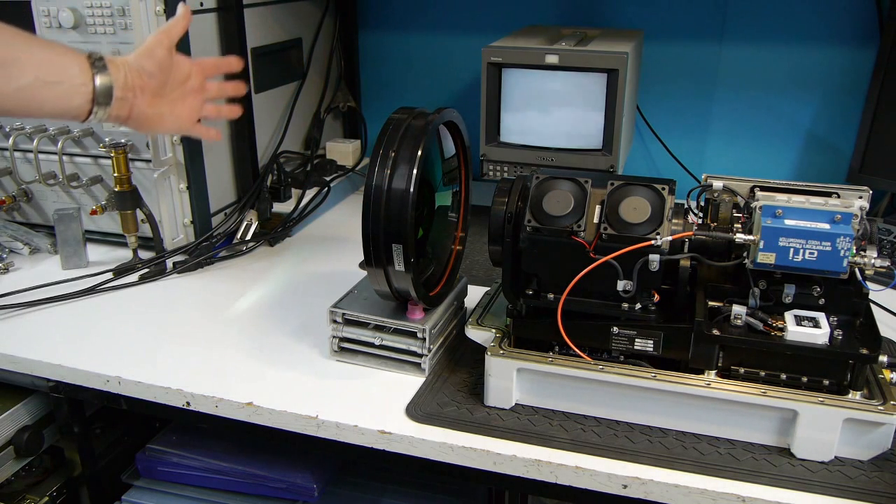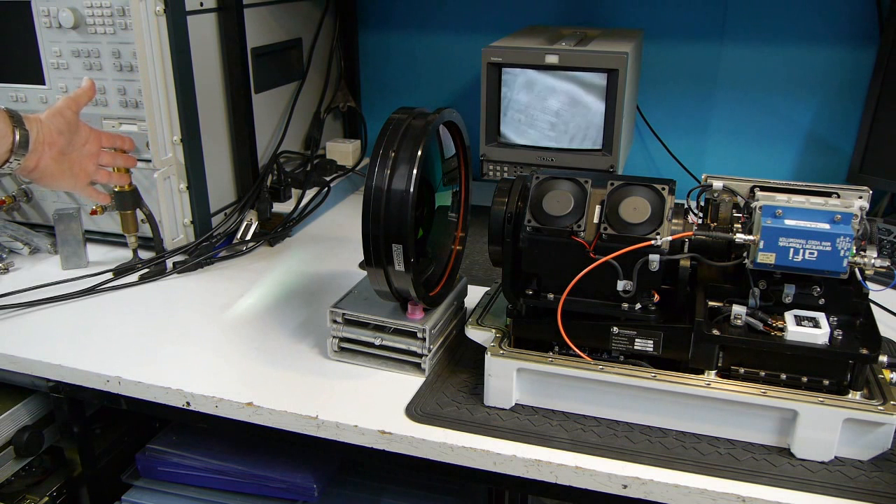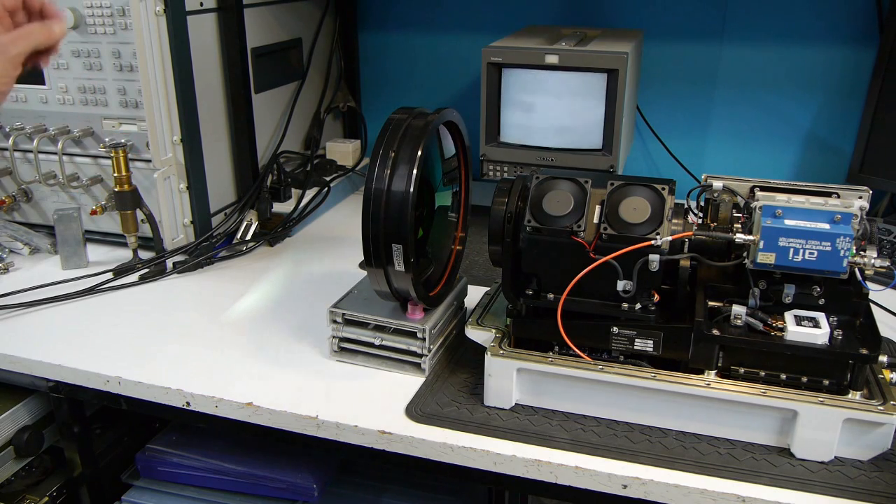So I can demonstrate that by putting my hand in here at about 40 centimeters from that lens, and as you can see on the screen behind, it focuses on my finger. Let's just zoom in on that and do it again. Okay, here we go.